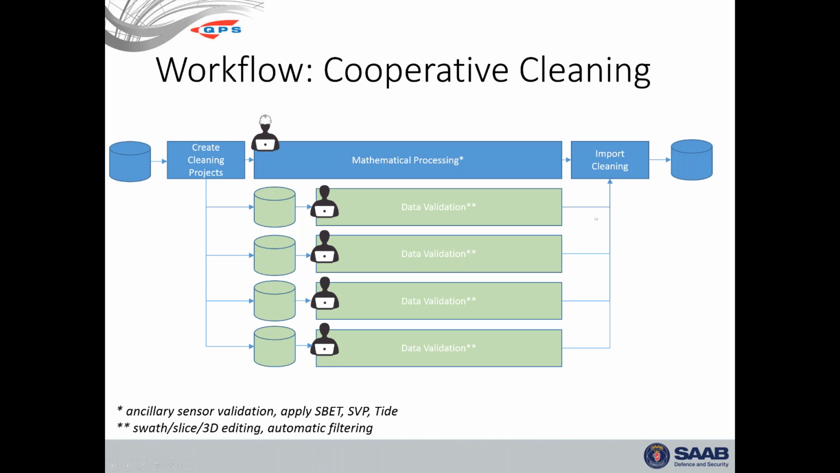And at the end, at any point, you can fold back the work of all these individual data reviewers into the main project and have the benefit of being able to split the work up. This has a couple of nice advantages. You can fan the work out amongst a few people.